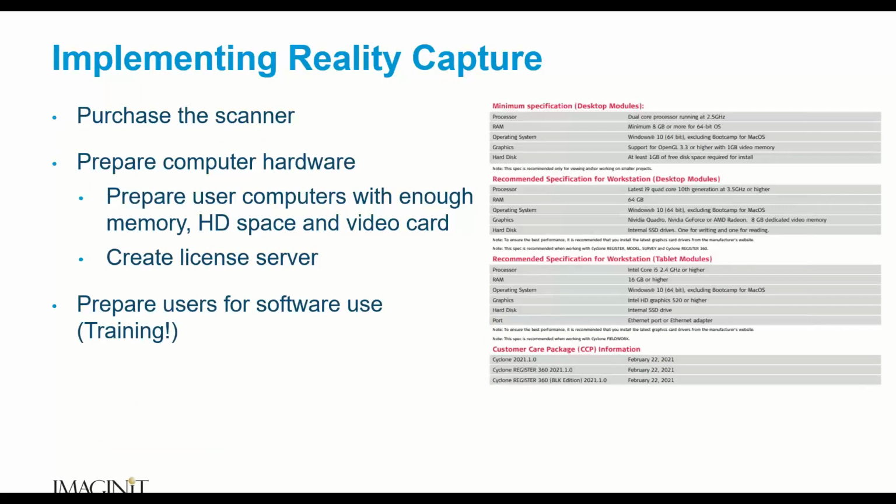All right, what about implementing reality capture? What do you have to do? Well, I have purchased the scanner up here, but once again, if you're not purchasing a scanner and you're using a scan provider, you don't have to do that part.